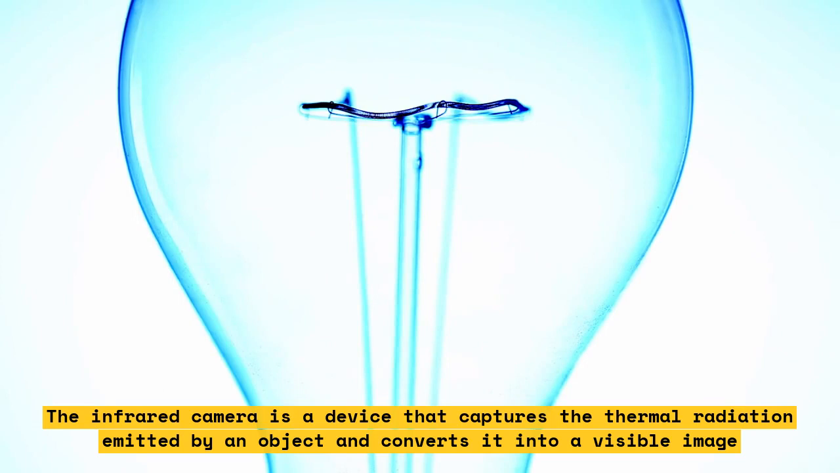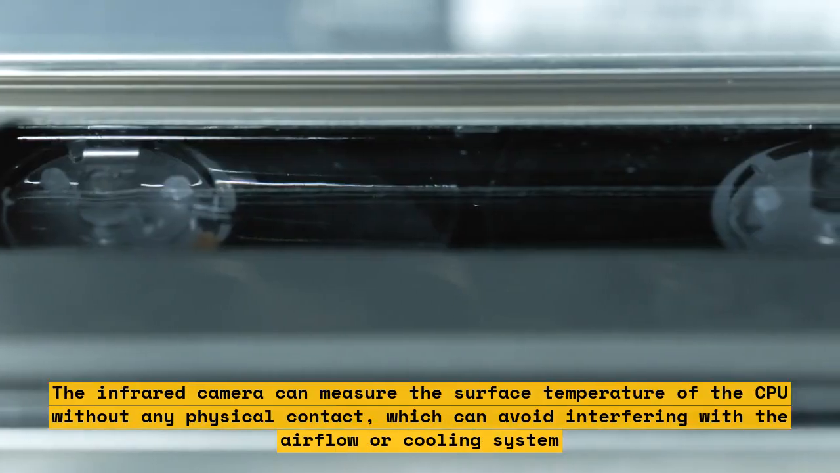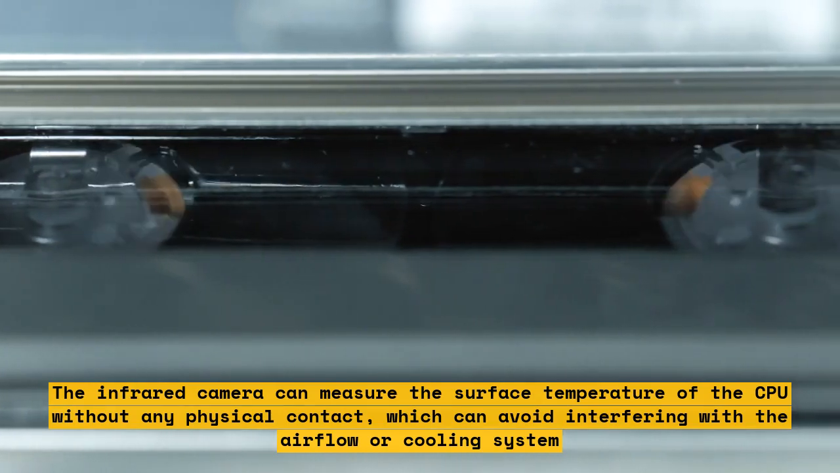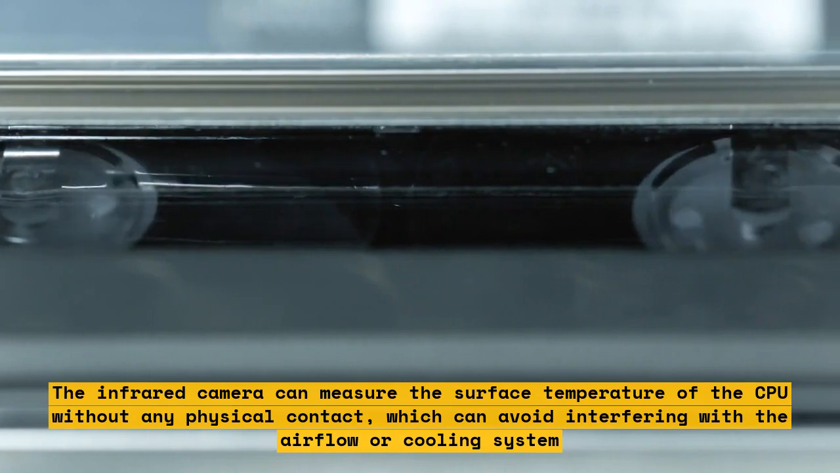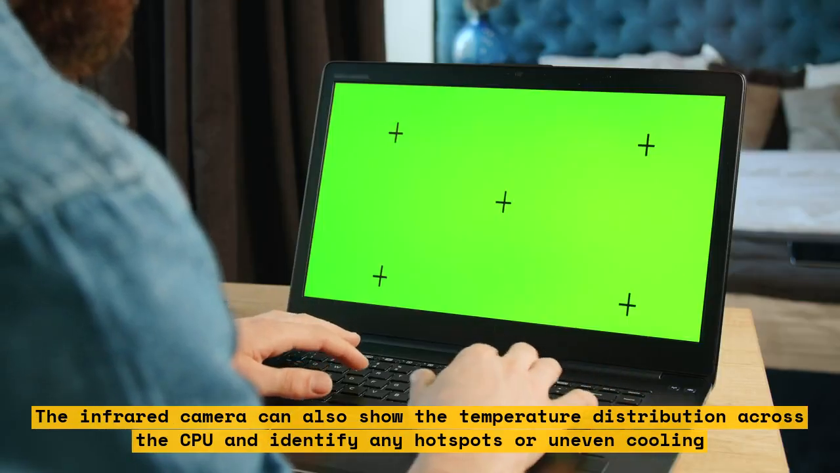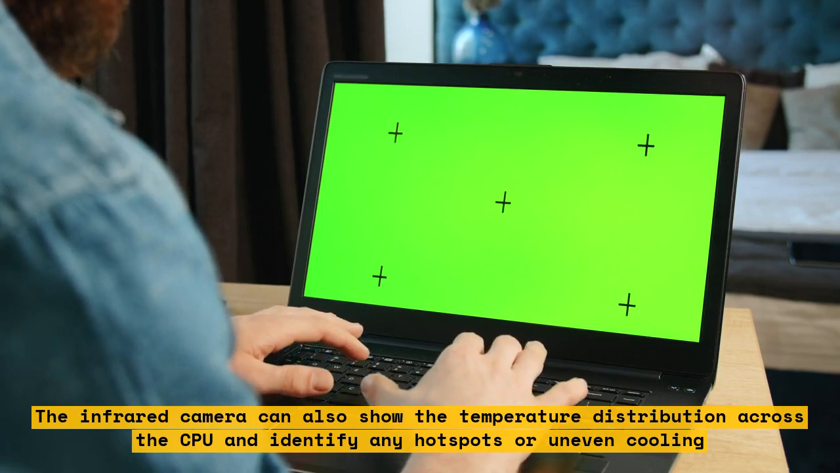The infrared camera can measure the surface temperature of the CPU without any physical contact, which can avoid interfering with the airflow or cooling system. The infrared camera can also show the temperature distribution across the CPU and identify any hotspots or uneven cooling.